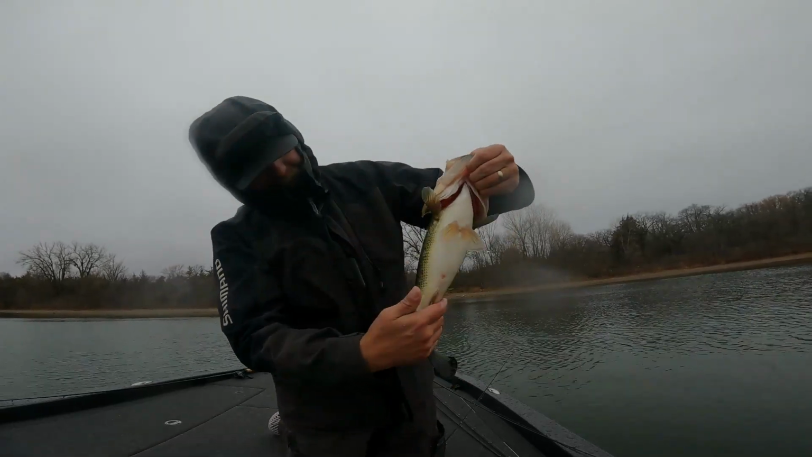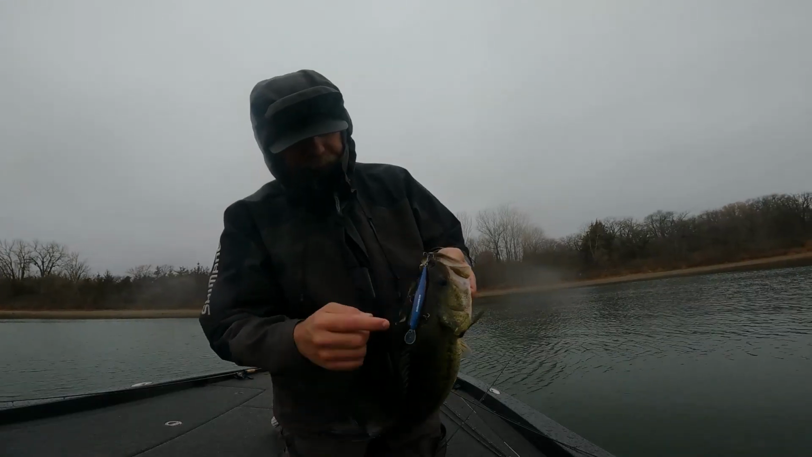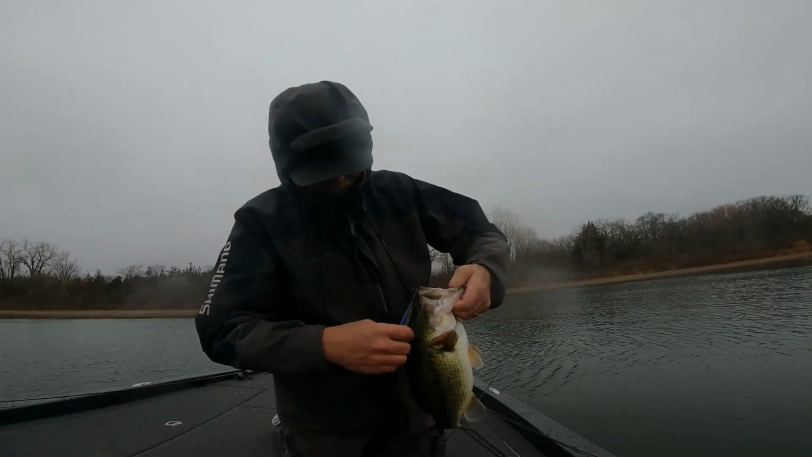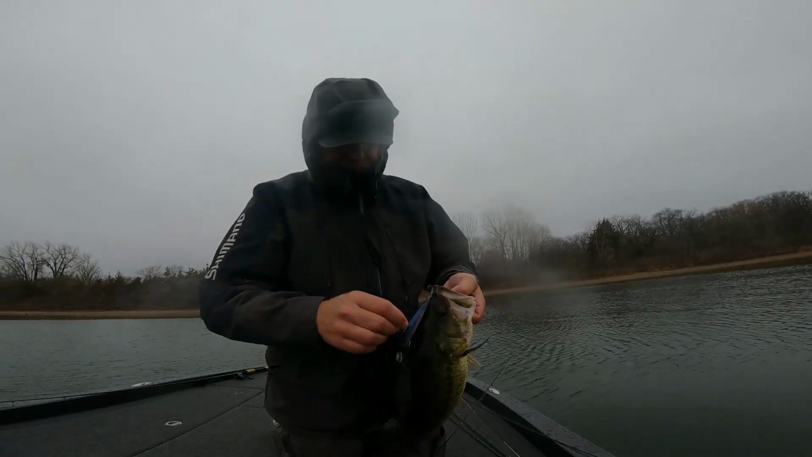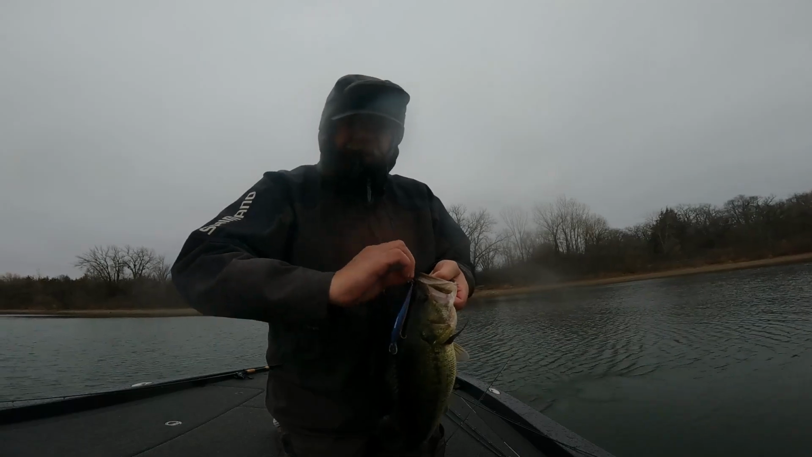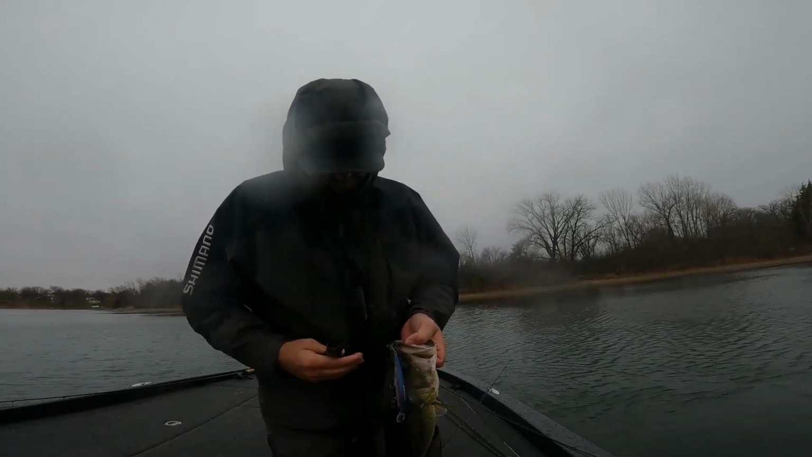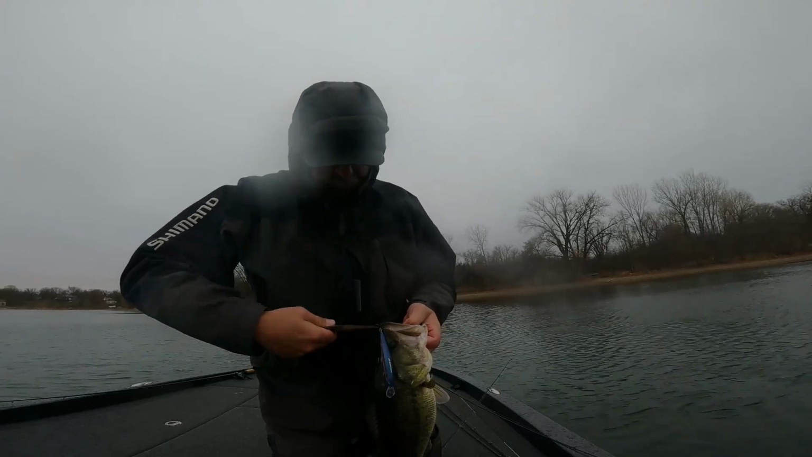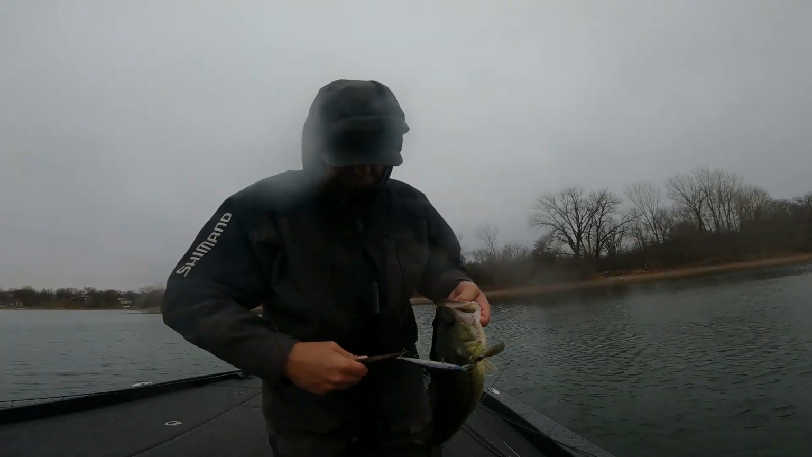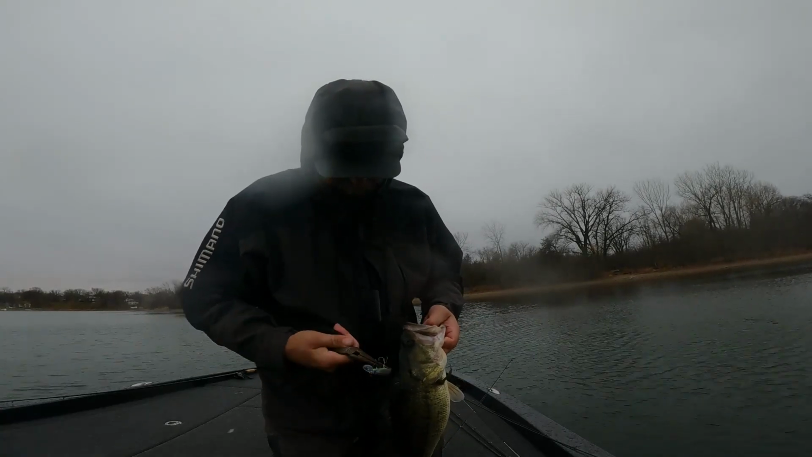Nice. Probably almost a 3-pounder on the rearranged MR. He actually got 3 hooks. Nice. A mid-November bass in Minnesota. Can't be too disappointed about that. Tried a bunch of different things. Probably finish out throwing this jerkbait because I feel like I just missed one that might have been a bass as well.